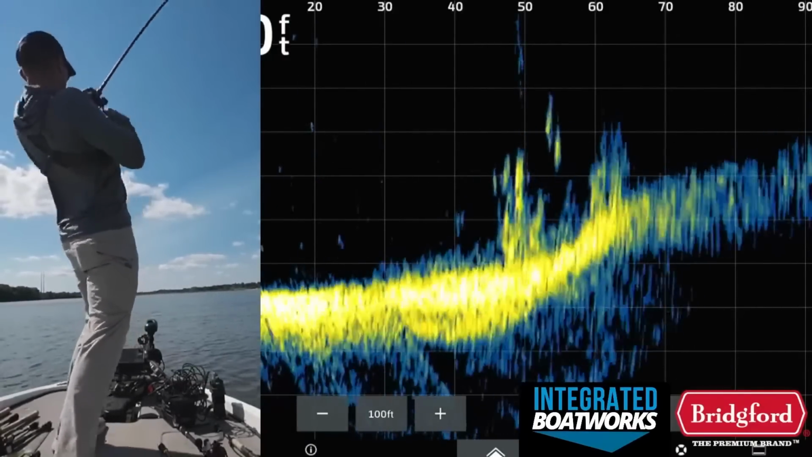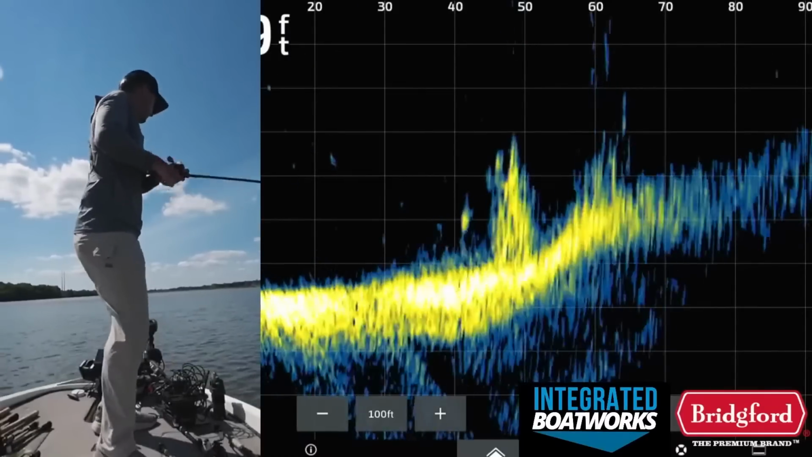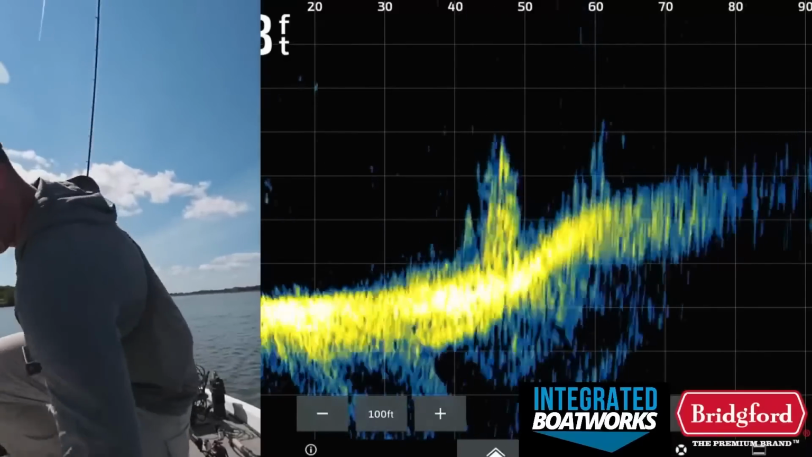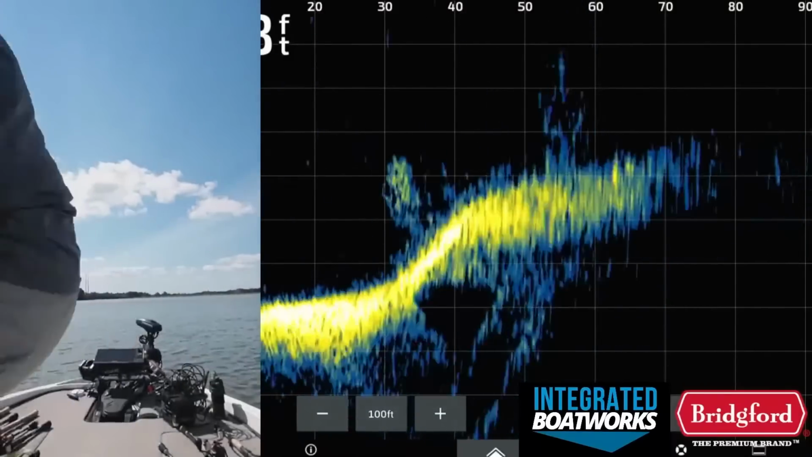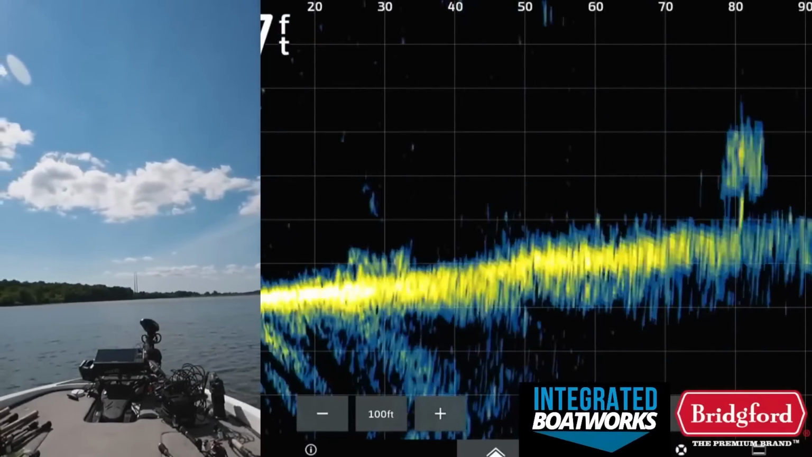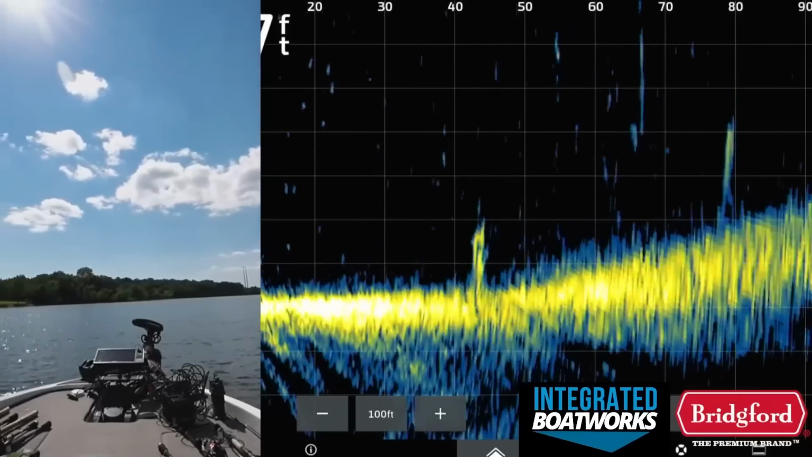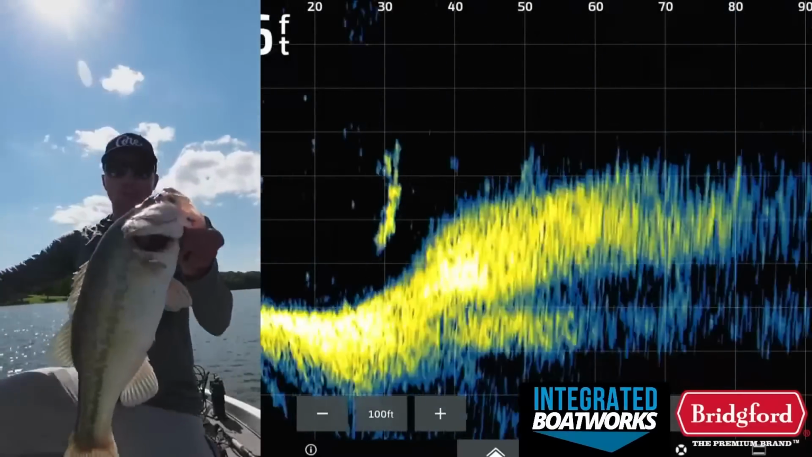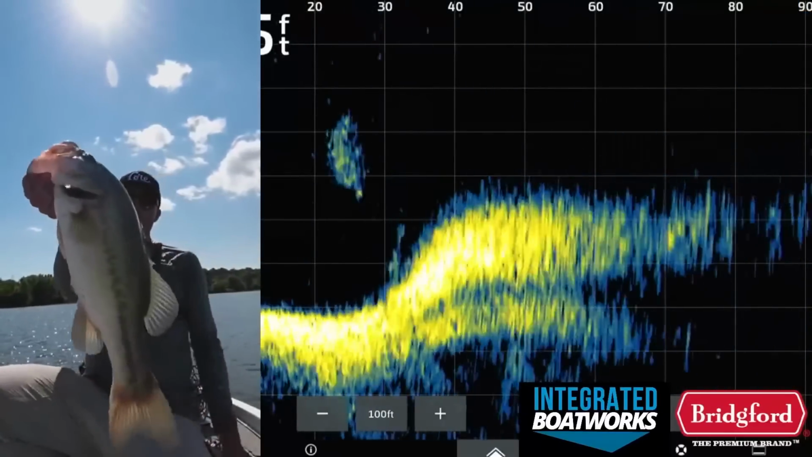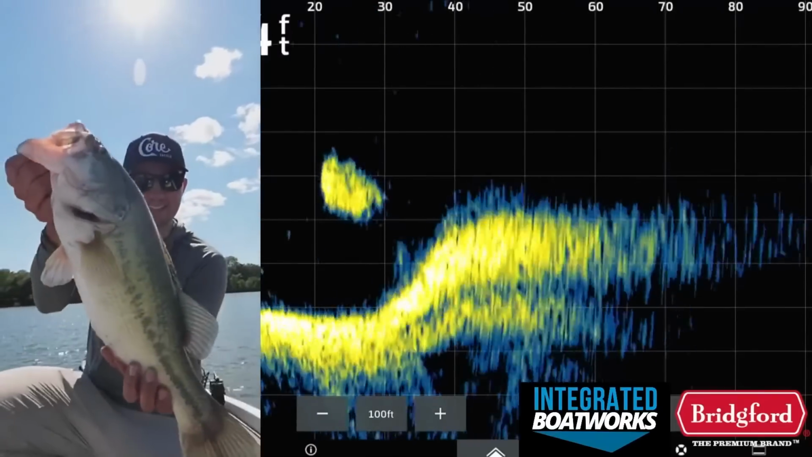Got him. Oh, stay on there, fish. Oh, there we go. Oh, wow. Whoa, calm down there, fish. Calm down there. Oh, there we go. That's what I'm talking about, guys. Big fish out of that brush pile. Oh, that's even smaller than the one I just lost, guys, and that is a tank.